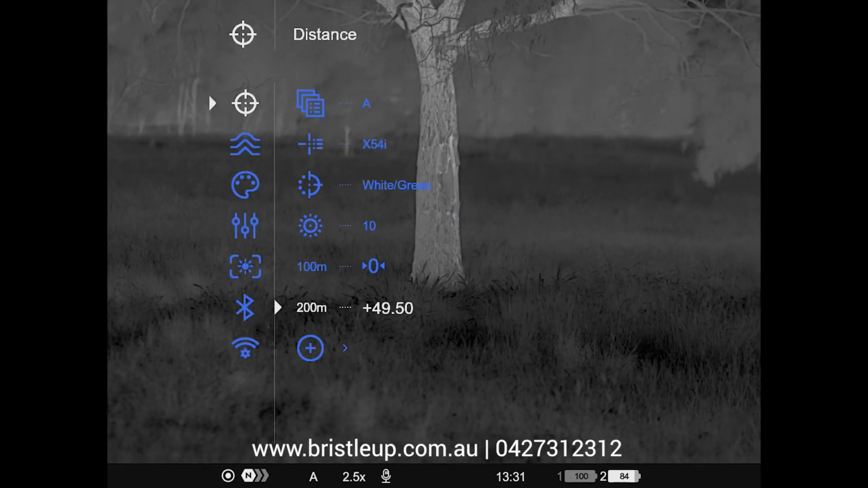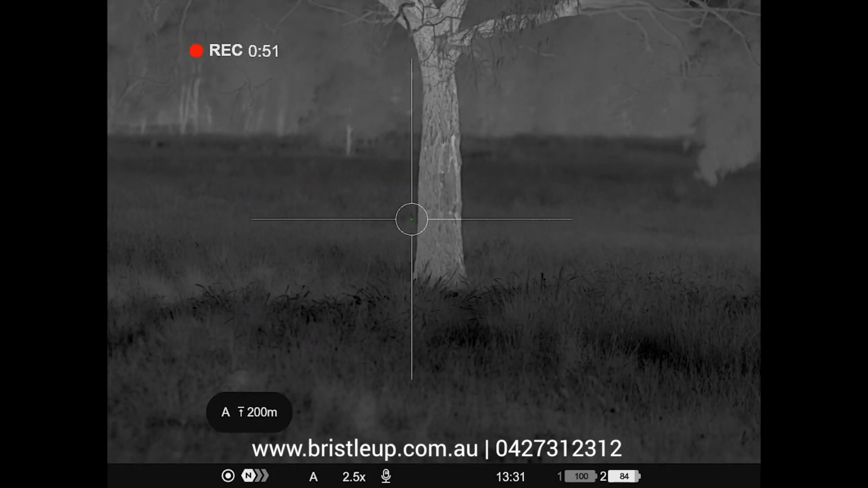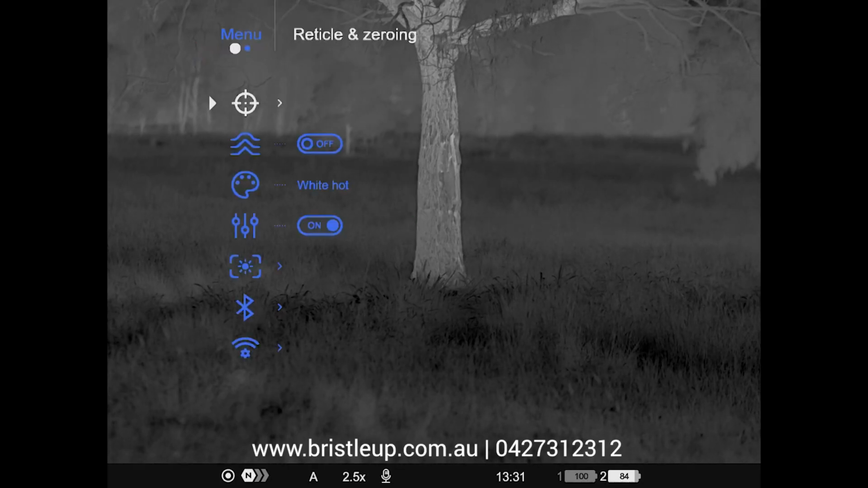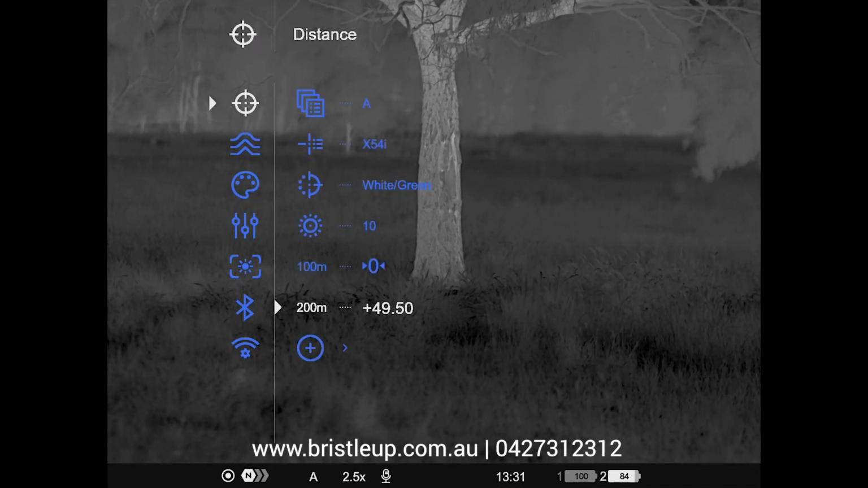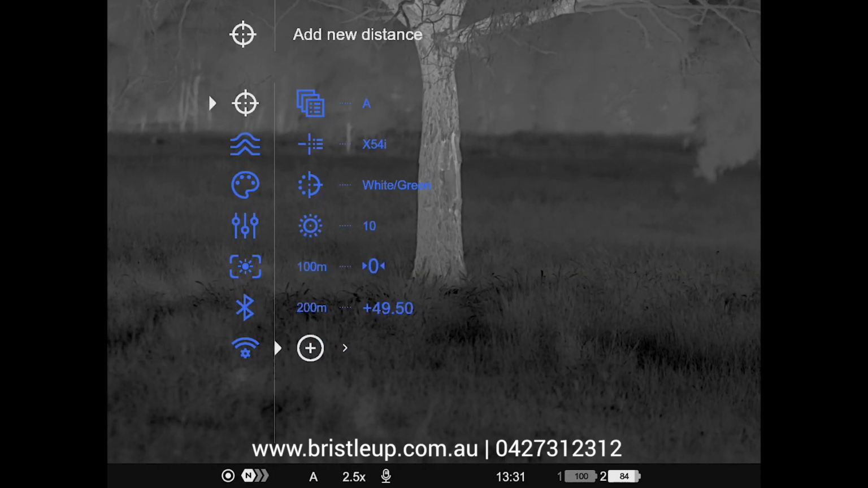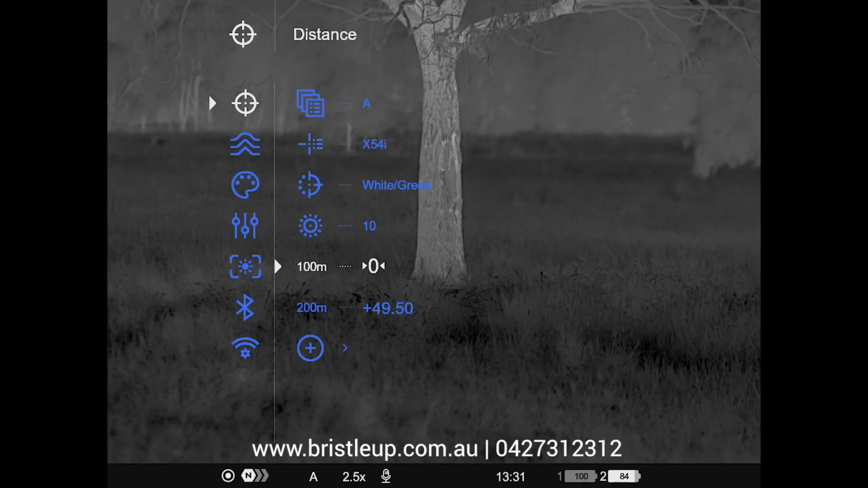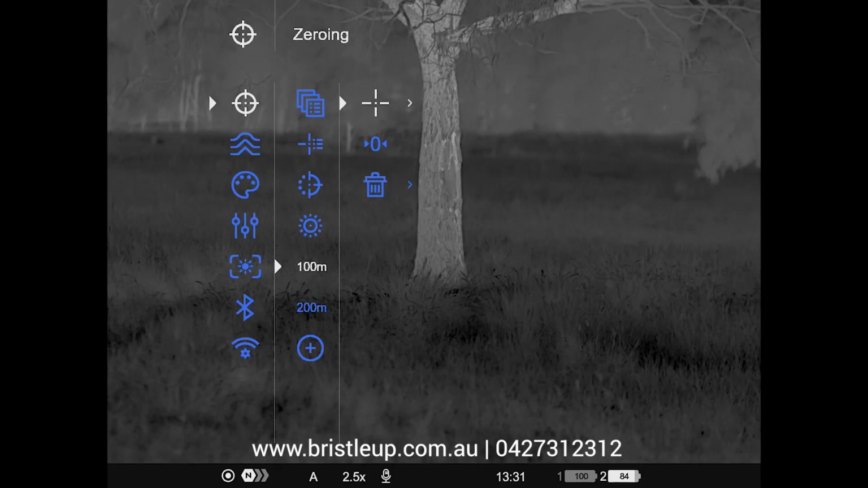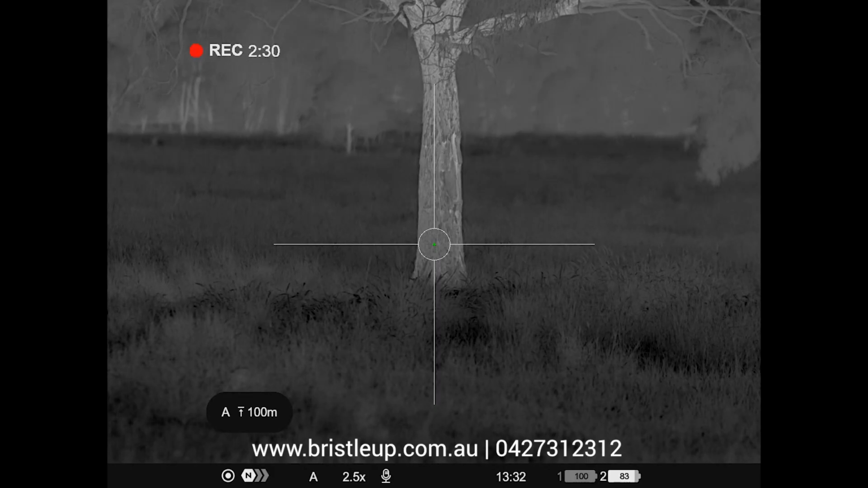And then we press and hold our center button on our scroll wheel to save that zeroing distance. So now that's technically zeroed, based on our demonstration. But let's go back in, press and hold our scroll wheel button and it brings up our menu. Single press back on zeroing, and we can see we've got 100 meters and 200 meters there. Let's just say we want to zero 100 meters now. We'd single press on our scroll wheel button and then single press again to select zeroing. And then we're back into our main zeroing area so that we can do our adjustments on that distance. Alright, so that's just a quick demonstration on how to zero it.